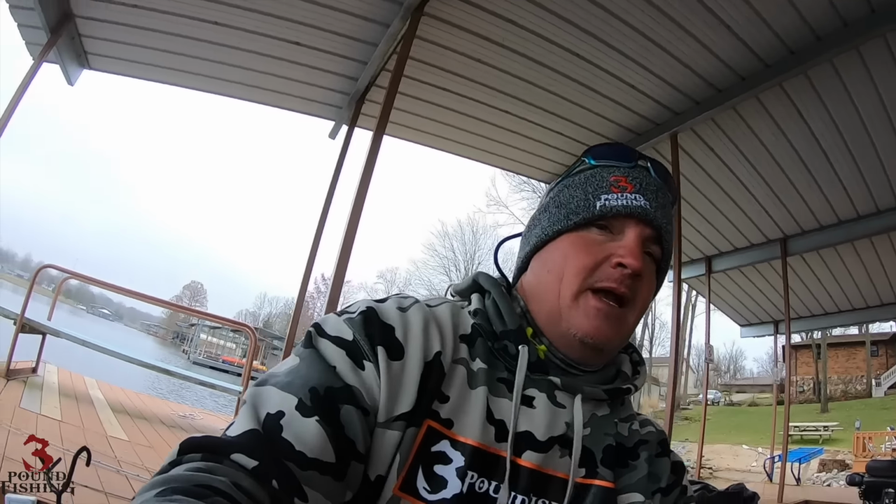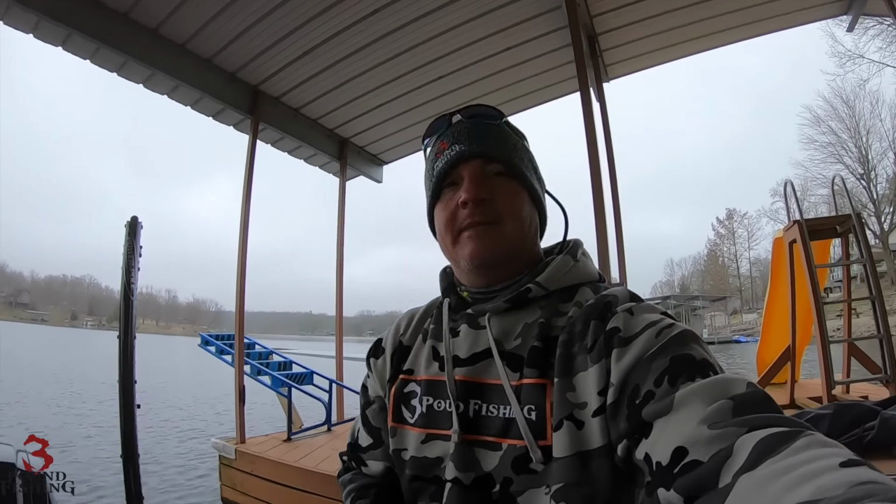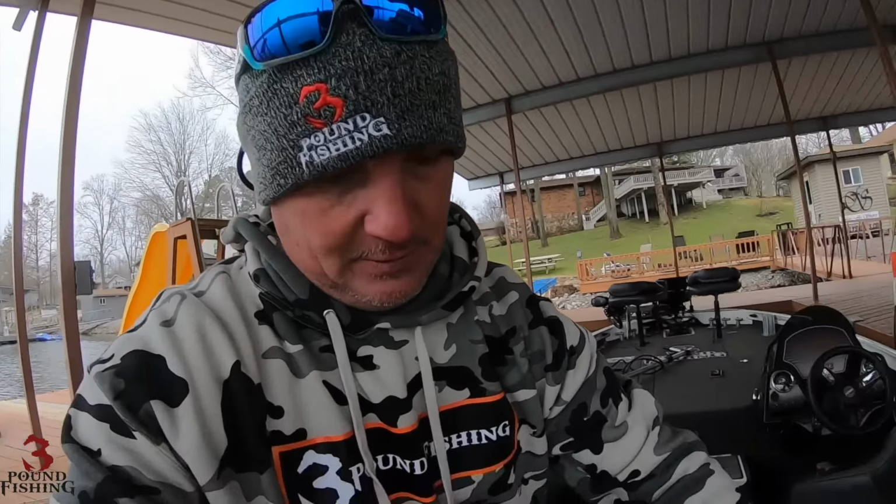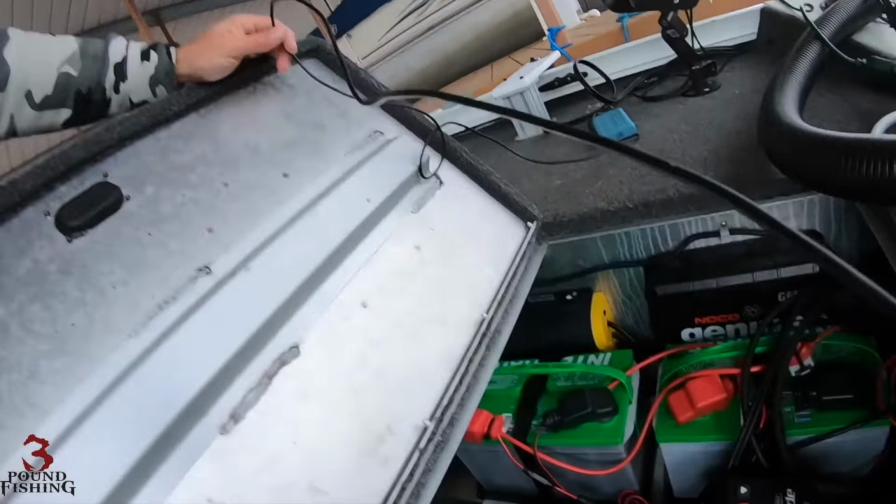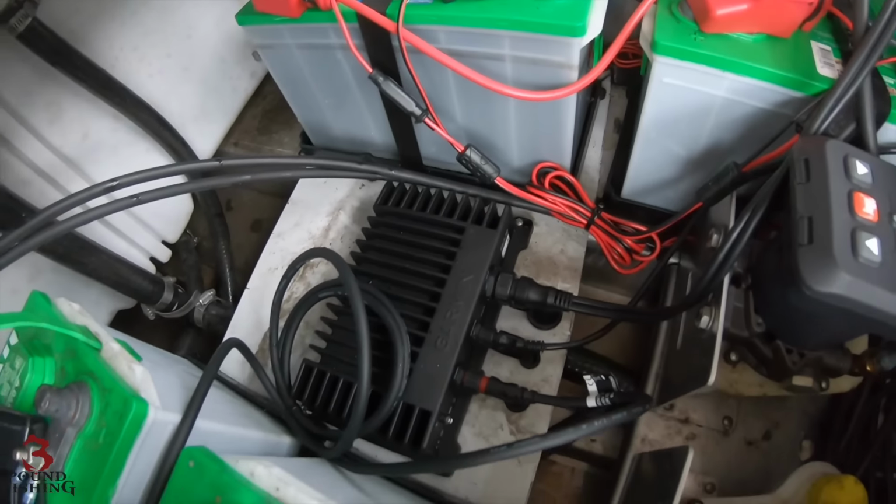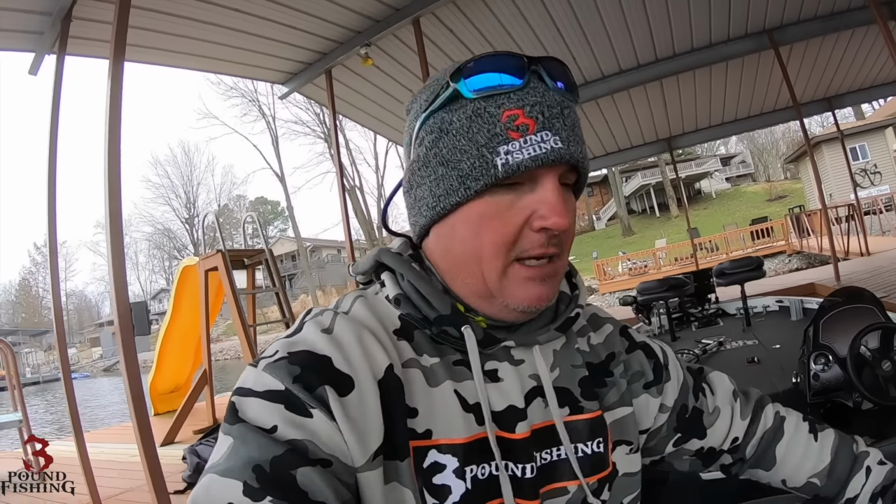Here, don't make fun of my battery compartment. I actually think it makes a lot of sense. But people looking at it for the first time might think, oh, there's a lot of wires, but you know, that's what it is. So here's my black box. And then I have a dedicated battery for it.